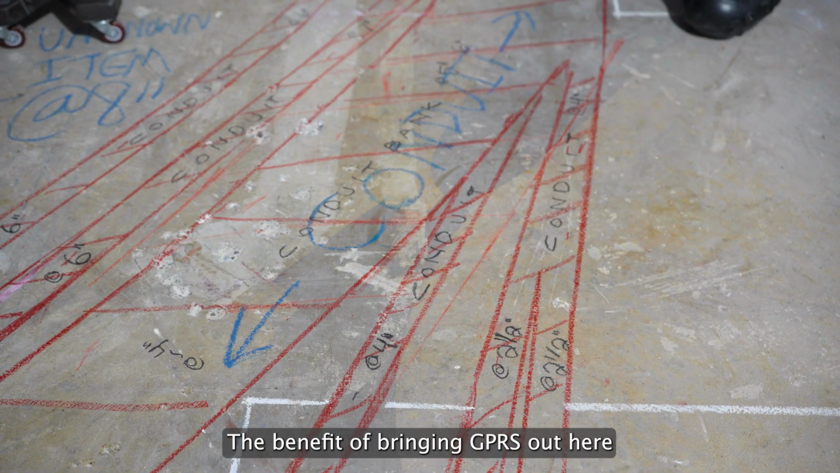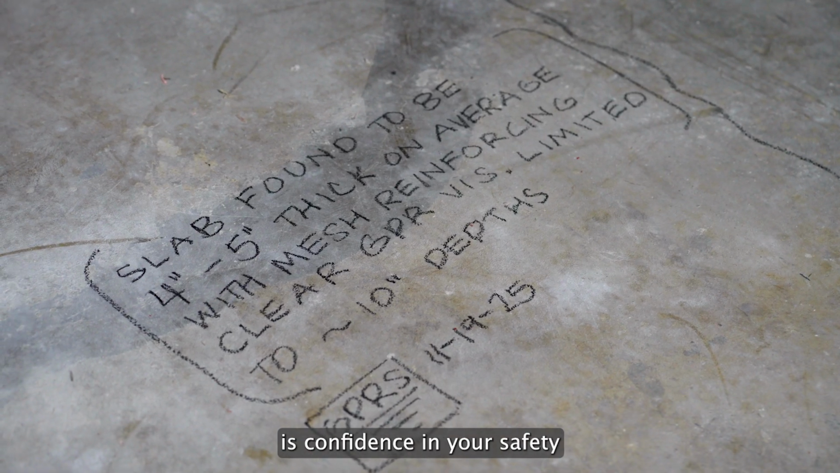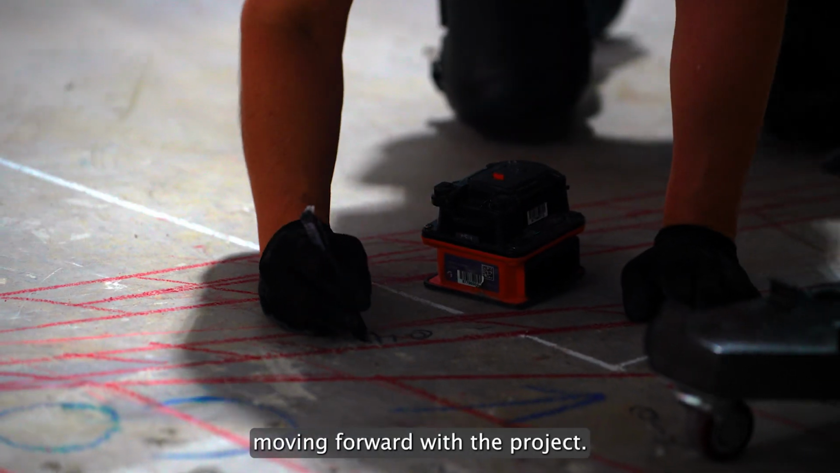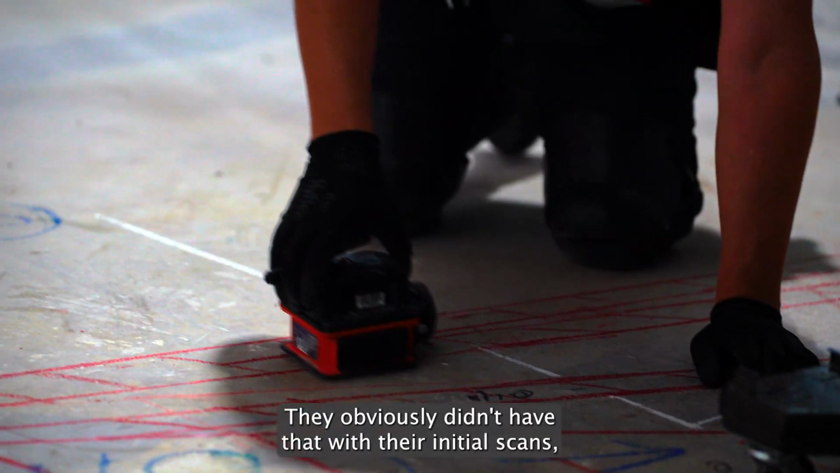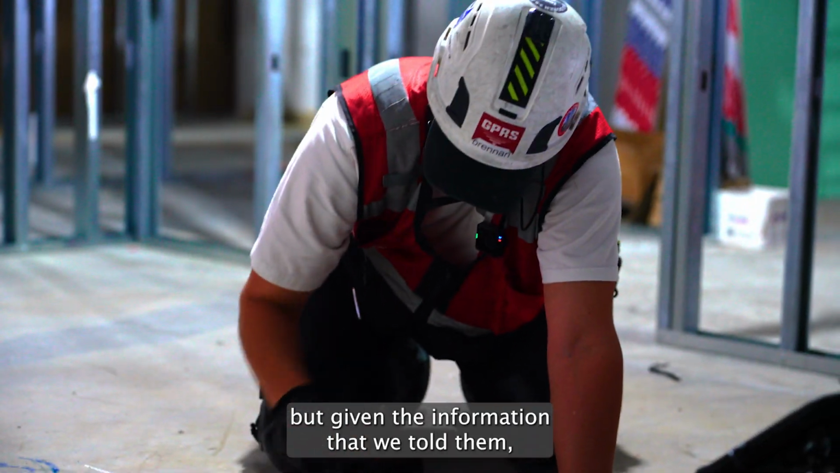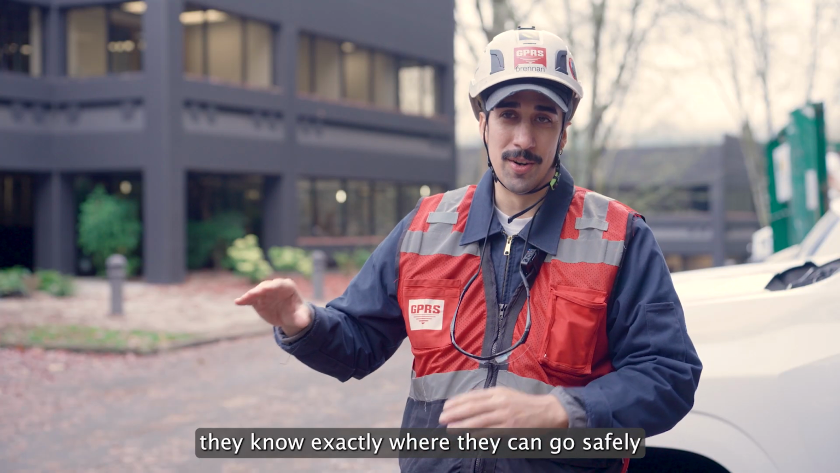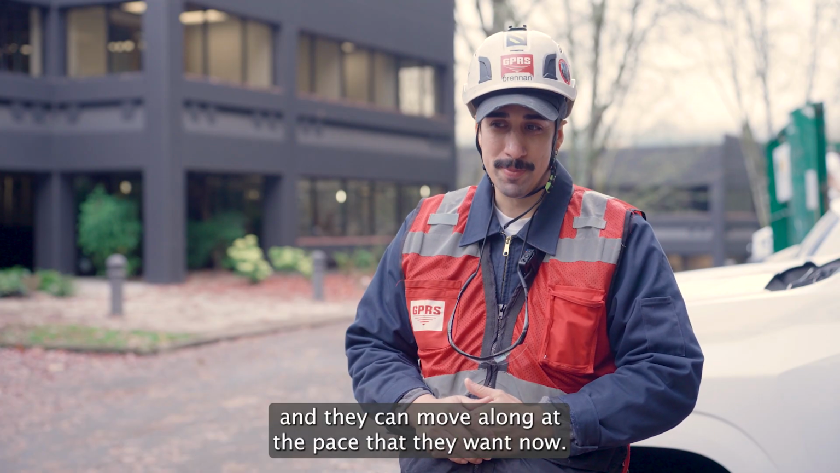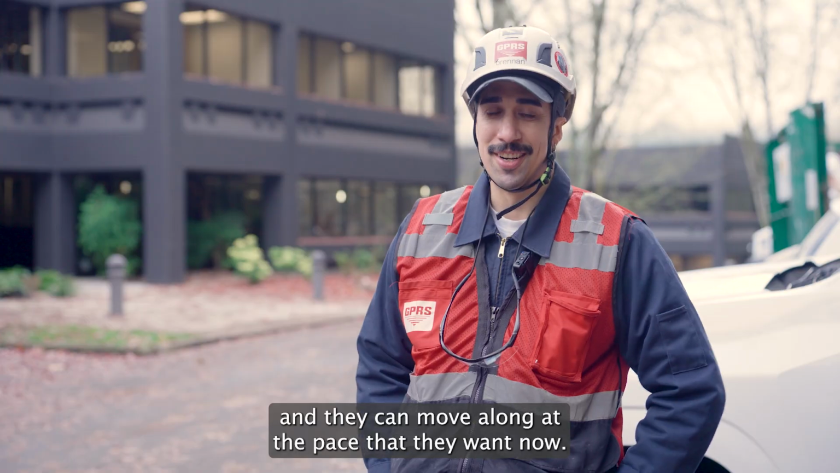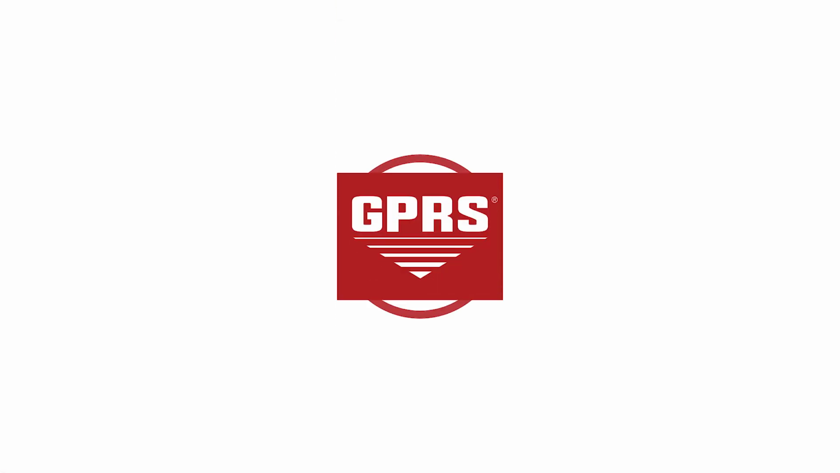The benefit of bringing GPRS out here is confidence in your safety moving forward with the project. They obviously didn't have that with their initial scans, but given the information that we told them, they know exactly where they can go safely, and they can move along at the pace that they want now.